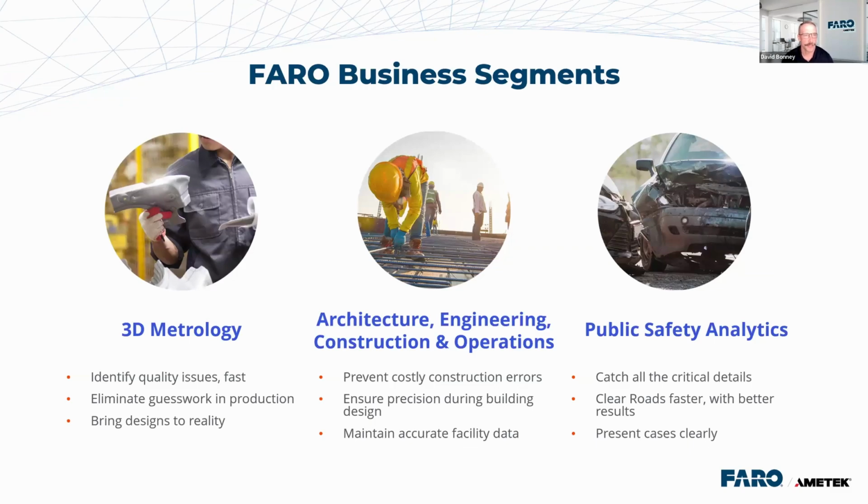So as I mentioned, FARO's kind of changed course over the years. You can see the three business segments that we work in: 3D metrology, AECO, and the public safety group. So again, three very different industries, but we do focus on measurement, right? Using some type of light or laser-based scanning devices to assist the public and our commercial partners around the world in these three segments. Today, we're going to talk about more of the AEC side and what we can do with these tools that are probably a little bit out of the box and the ordinary from what we're used to seeing. So next slide.